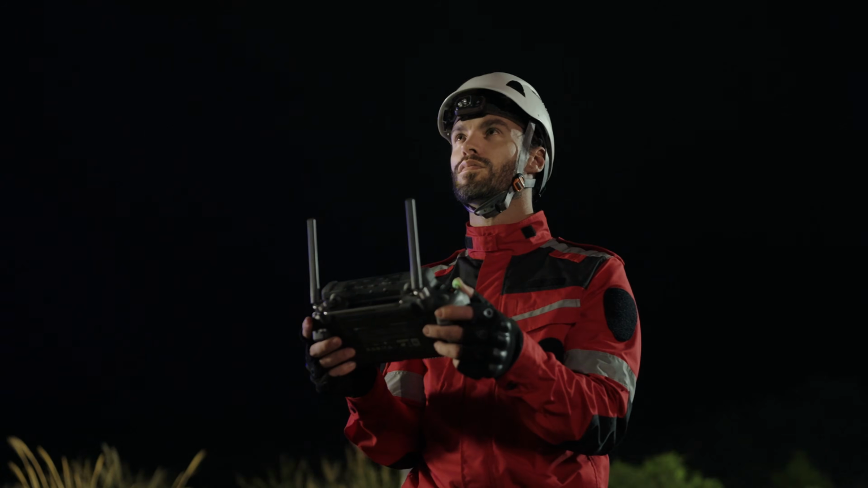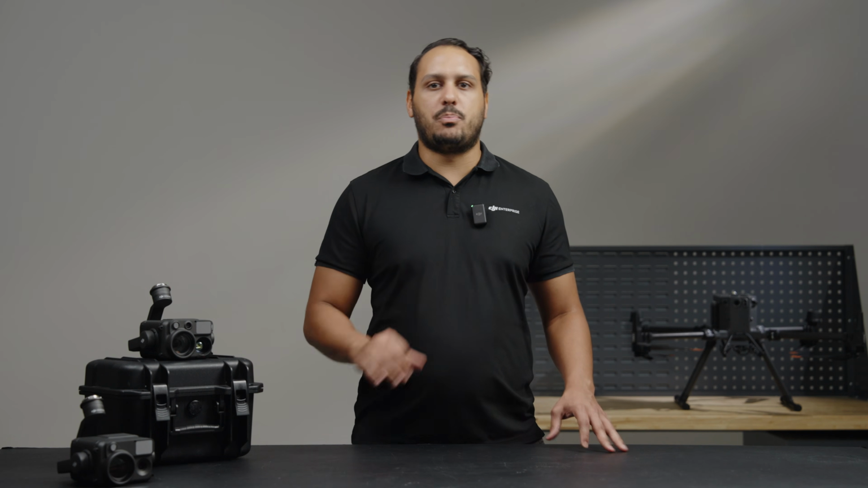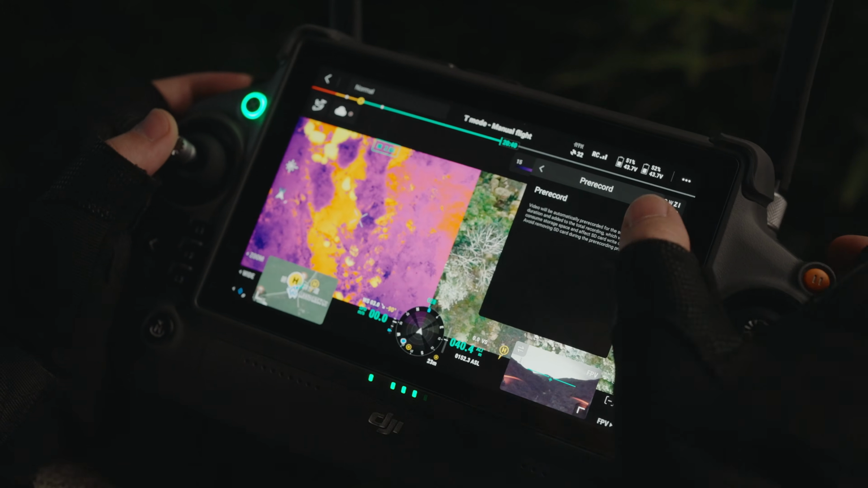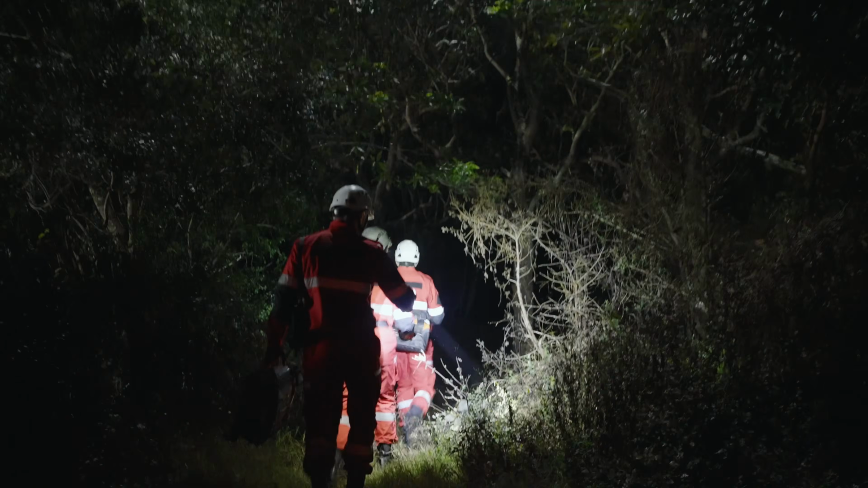The video pre-recording option of the H30 series was specially developed for law enforcement users. When you're flying drones to support a tactical operation or collect evidence, it is common to miss details that happen before we press the record button. Now, users can enable pre-recording on the app, selecting durations of 10, 15, or 30 seconds. With pre-recording enabled, normal videos will include the set duration of the pre-recorded footage, essentially capturing moments from before the actual recording started.